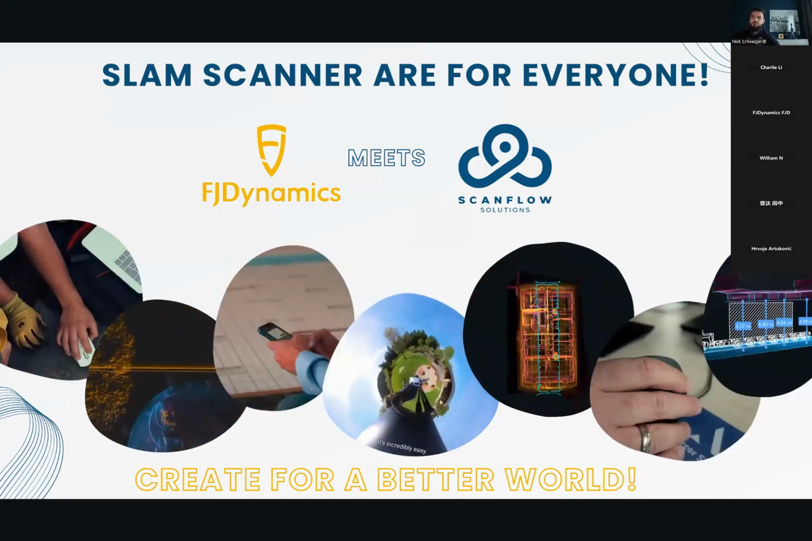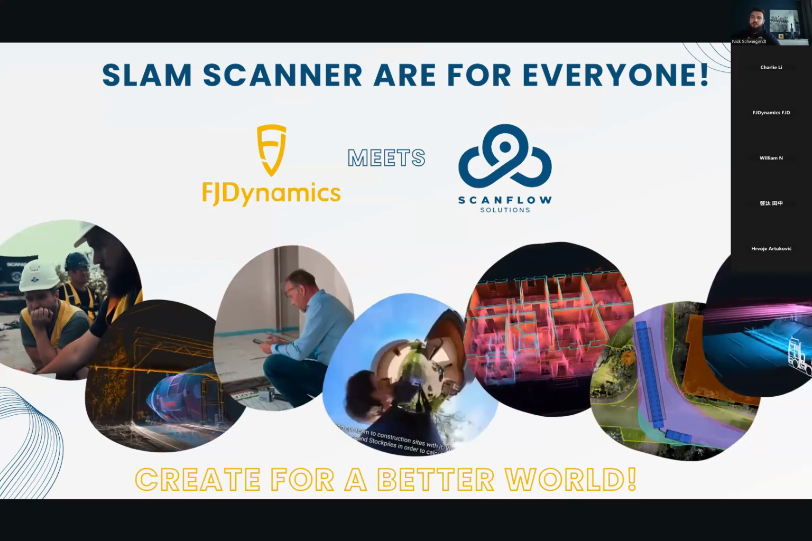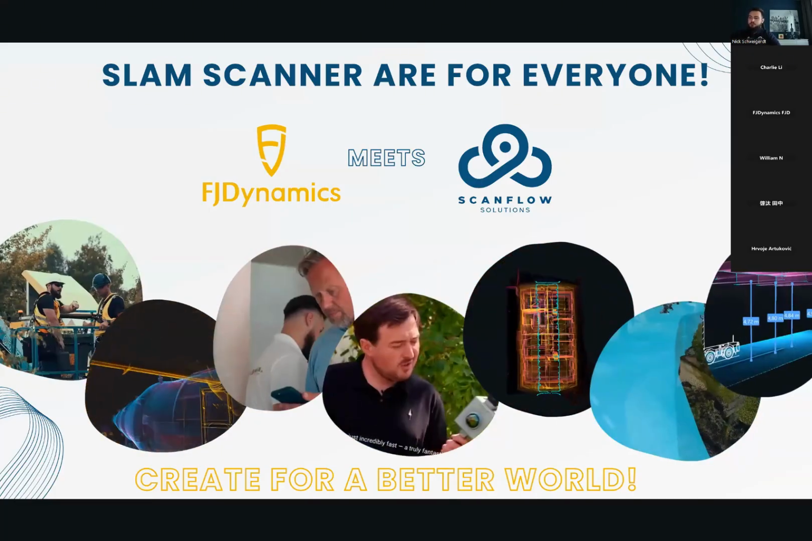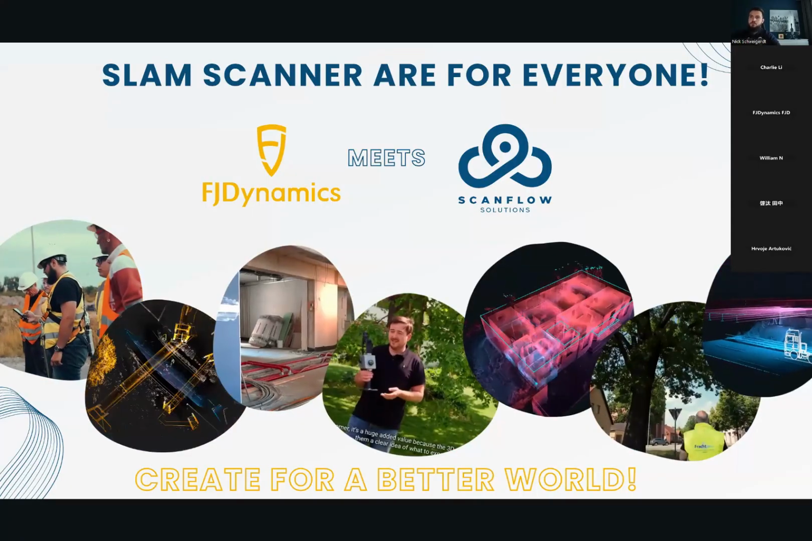This diversity proves that SLAM scanning can support a wide range of planning and documentation tasks when applied correctly. And that's why we are here to learn how to use this device in the most efficient ways.